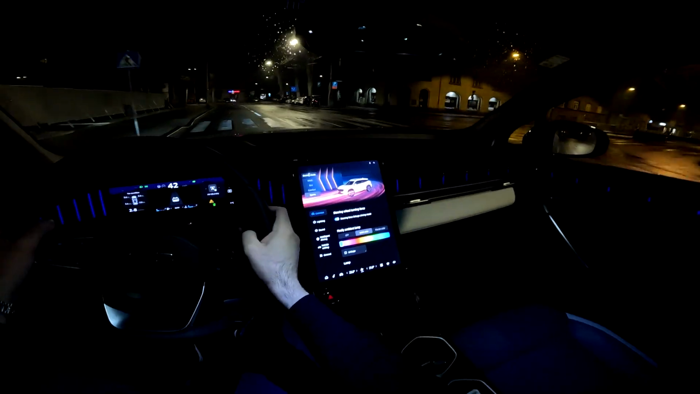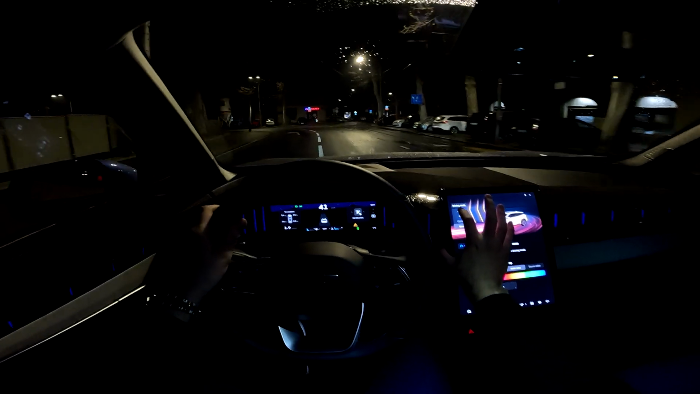So I want to hear your thoughts. How do you like the drive so far? And we can also put the intelligent mode.